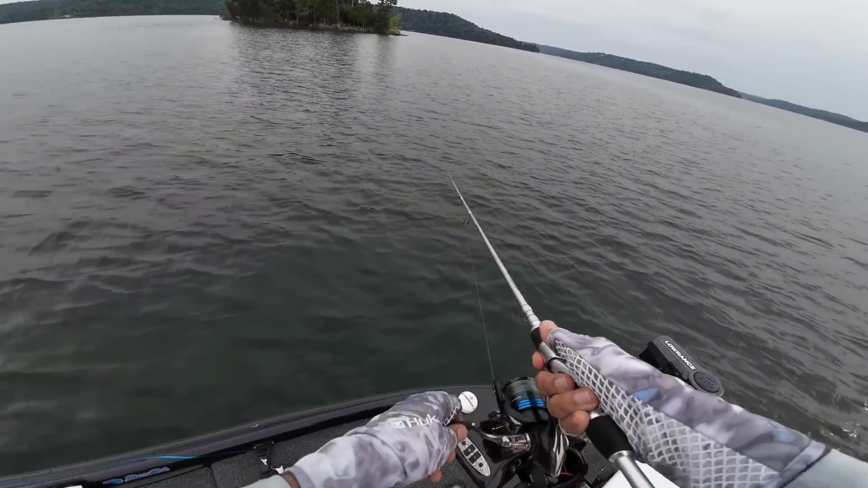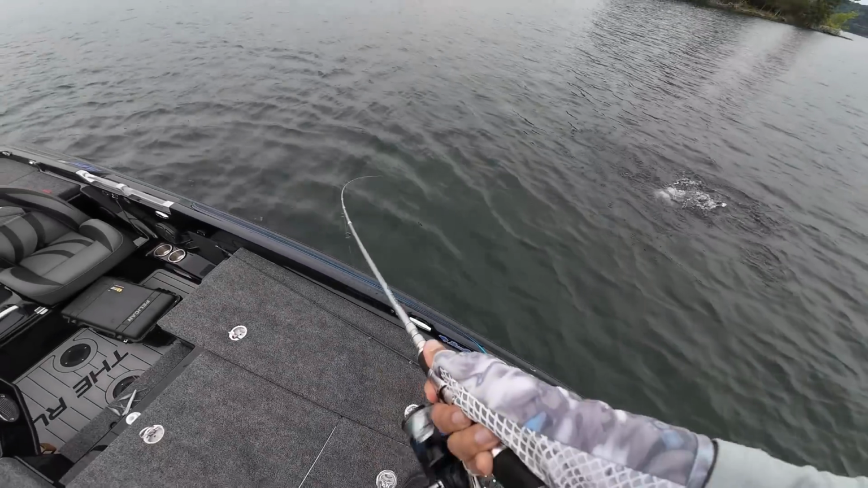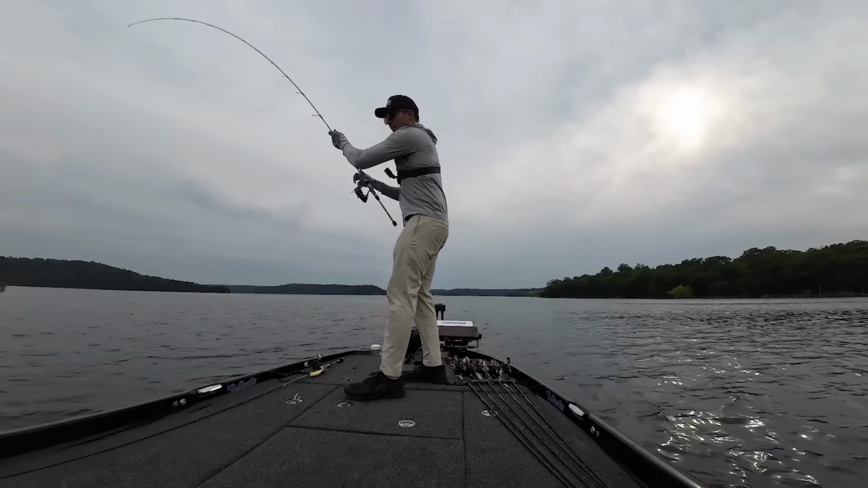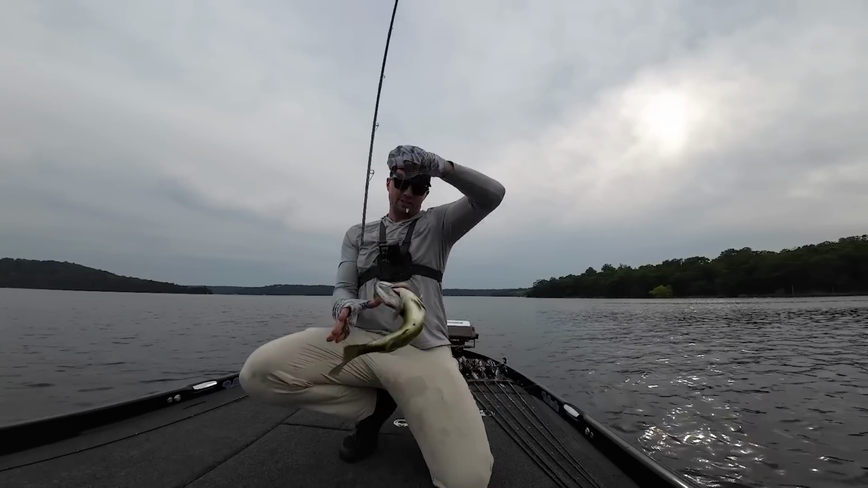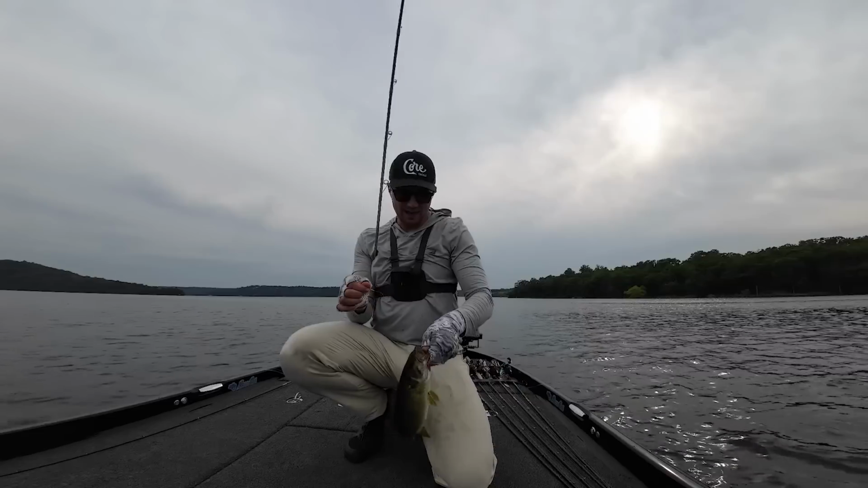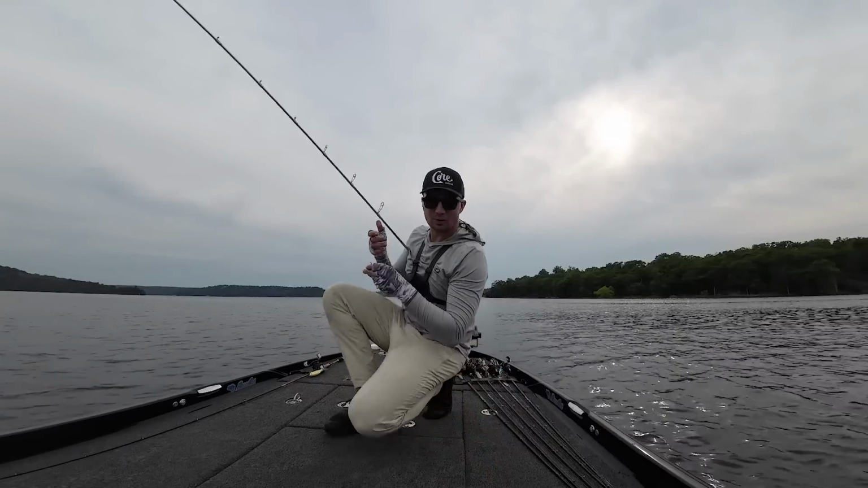These little guys can't quite get in their mouth. There's one. The little guys are struggling to get in their mouth. These better quality fish seem to be eating it, and I really like that about this rig, because when you catch one, it's going to be a freaking good one. These are all keeper smallmouth out here. Absolutely good ones right there. Beautiful fish. I had like 3 hit it on that cast.